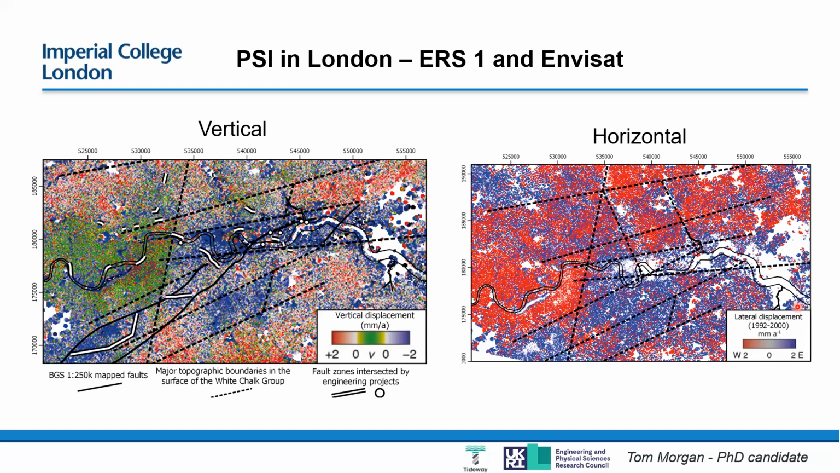As a result, Tom used this InSAR data, compared it with the topography of the chalk layer under the ground surface, and used changes in the height of the chalk to infer that there might be a fault there. He found that changes in the topography, what he calls the subsurface topography of the chalk, corresponded really well to changes in behavior of the deformation that we've recorded via InSAR.